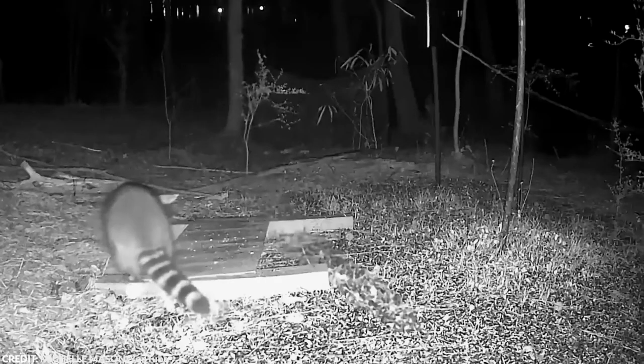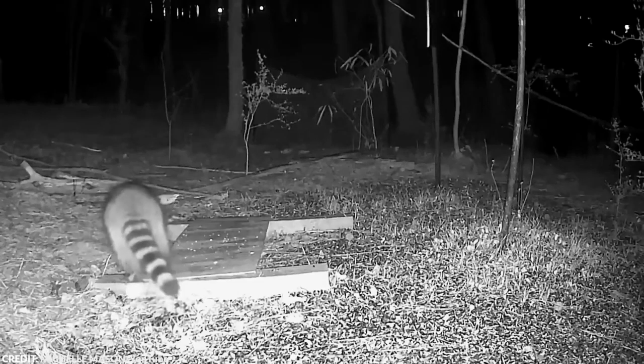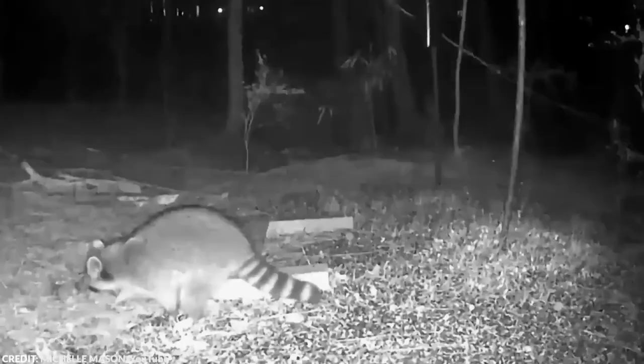What in the world is that? The raccoon seemed unfazed by the incident and just continued eating. Didn't it see or hear anything that could have caused such a huge shadow? Although the trail camera didn't really capture what flew above the raccoon, a potential candidate would be a nocturnal bird,